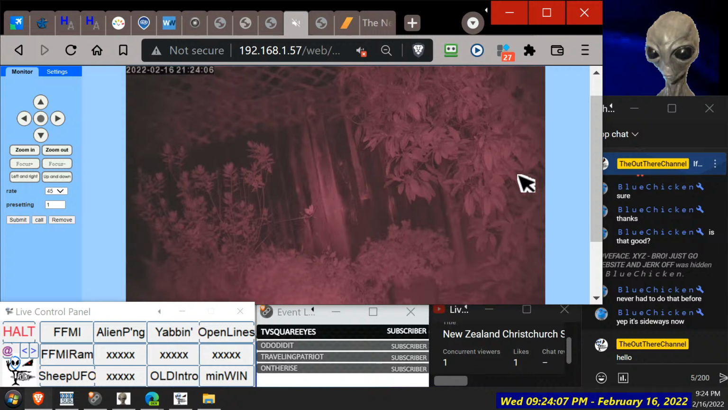What if I put the outside light on, see what happens? We know it's pitch black out there now. I'll be back in a minute. Need a remote control for the lights out there.